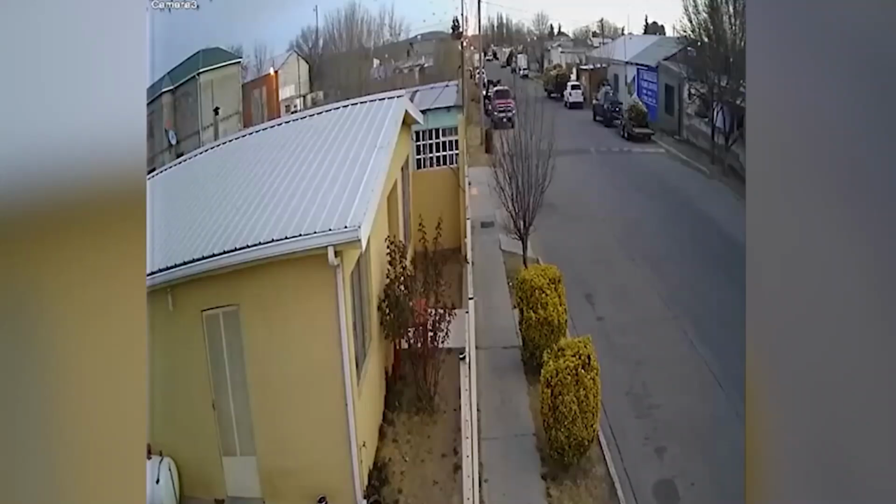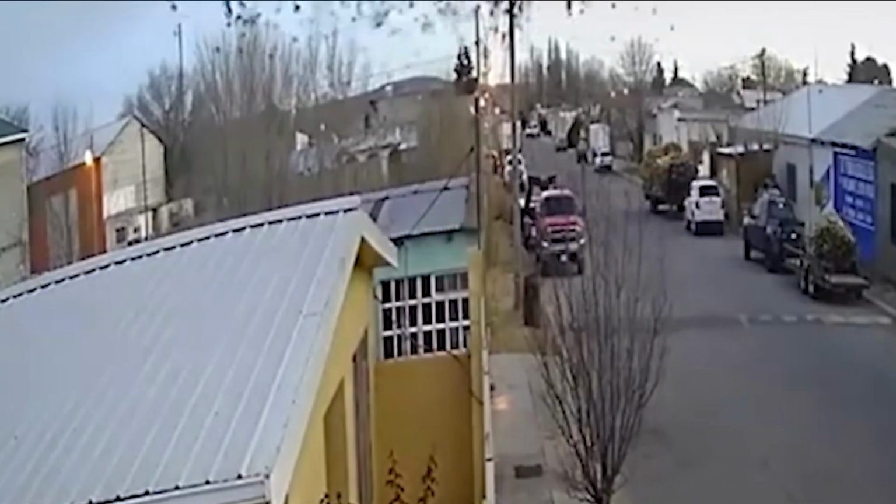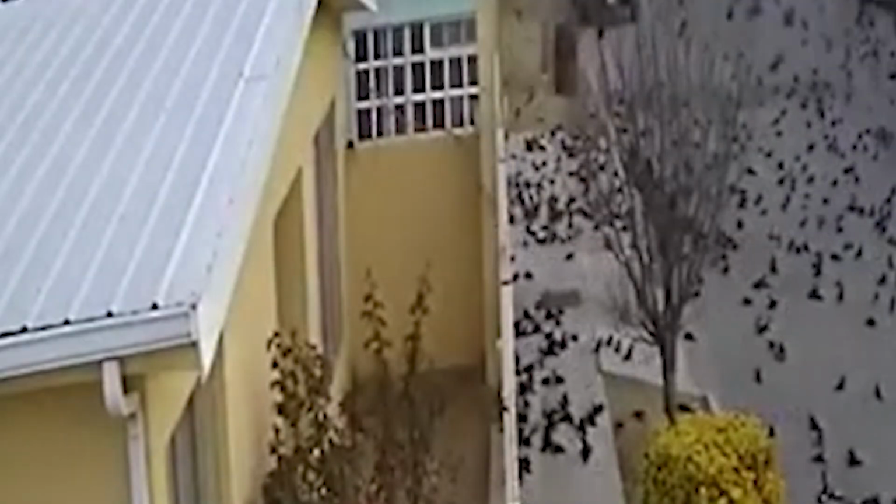When birds attack, a puzzling phenomenon. This next clip is a nightmare come true for anyone with a fear of birds. A quiet house overlooking a sunny road becomes a scene straight out of a horror movie. In the blink of an eye, a massive flock of birds descends from the sky, blotting out the sun and casting an ominous shadow.